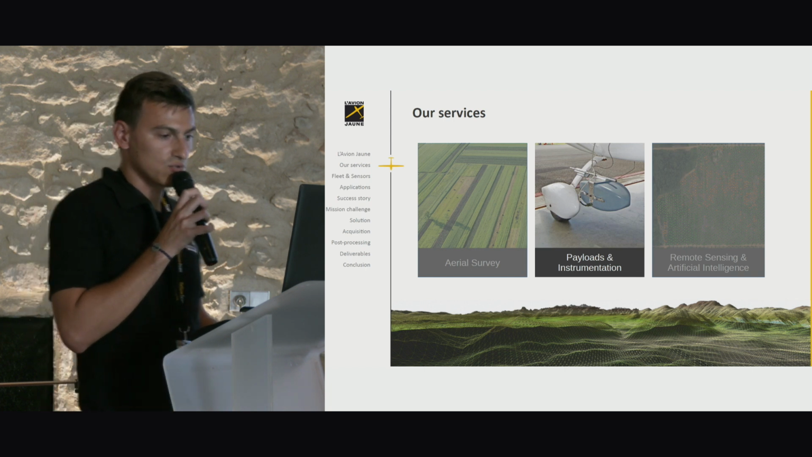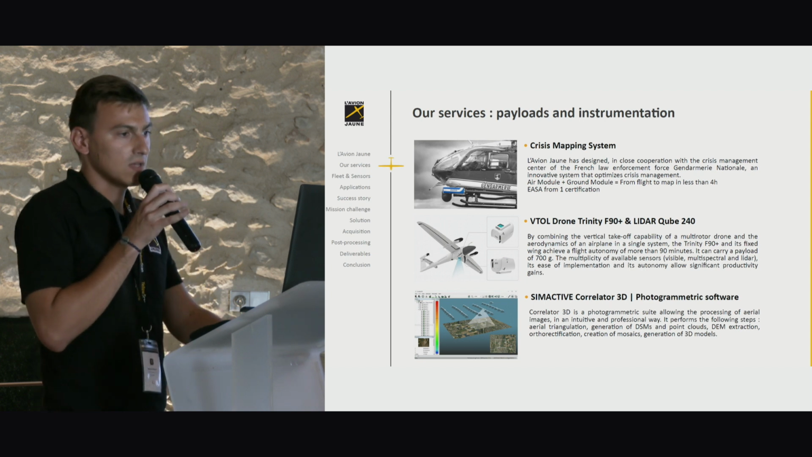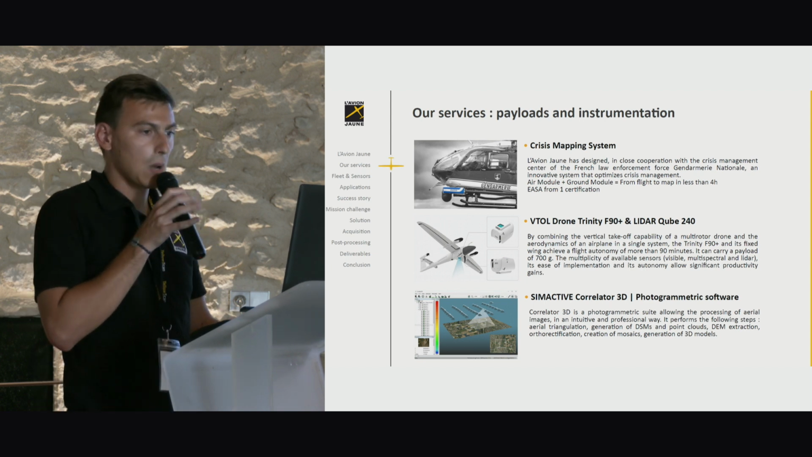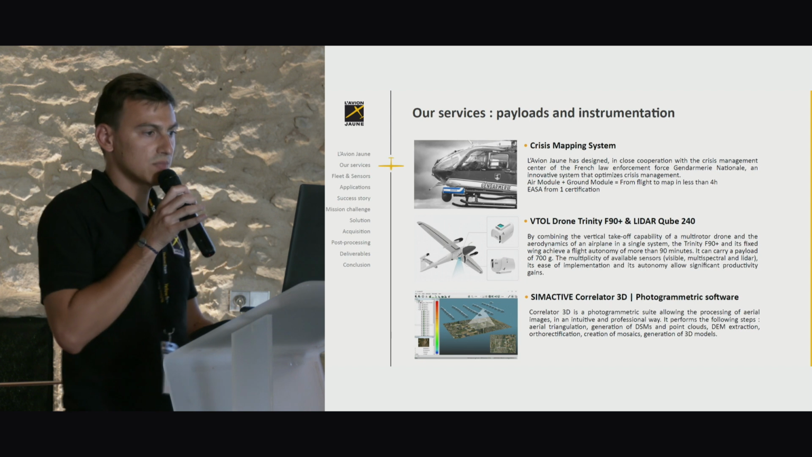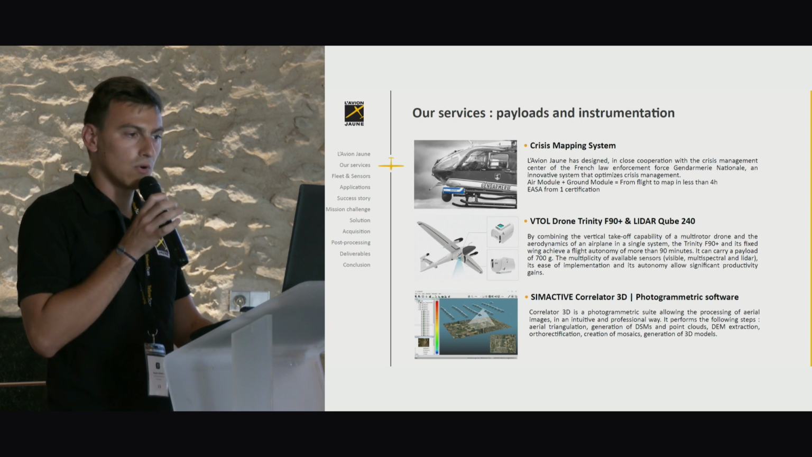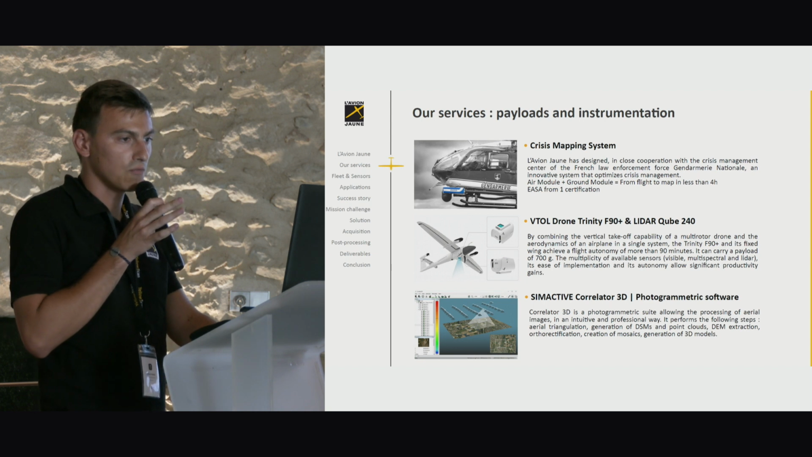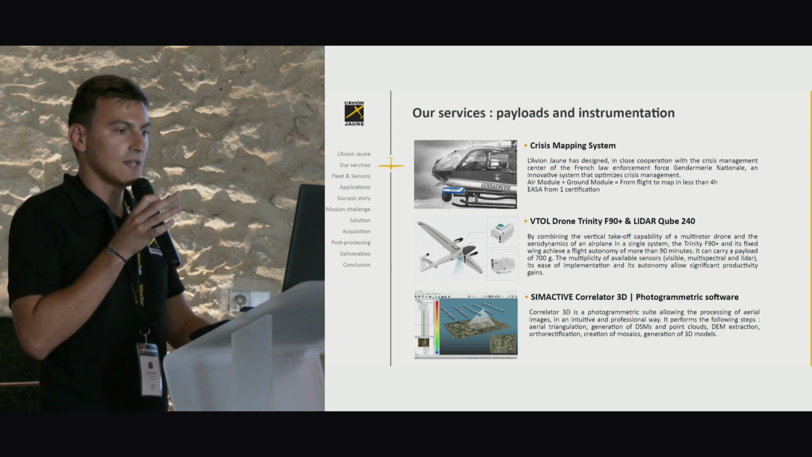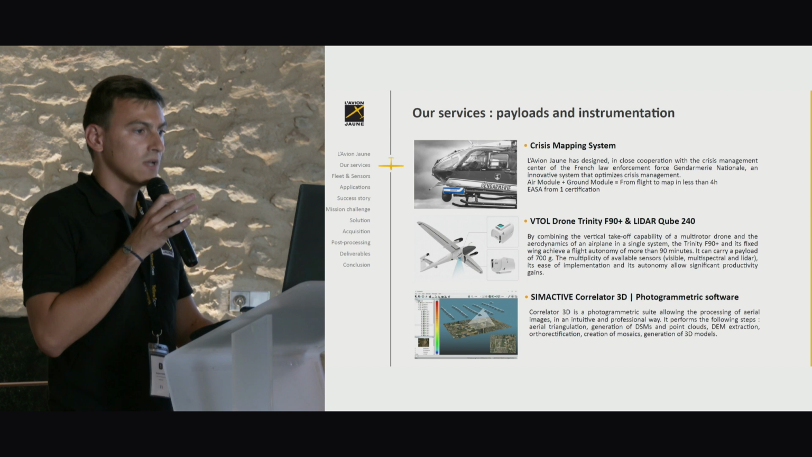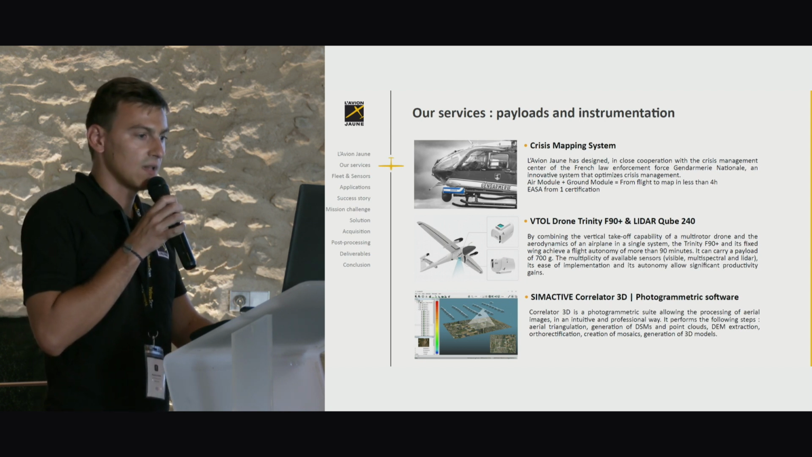Concerning payload and instrumentation, Jaune has designed, in close cooperation with the Crisis Management Center of the French law system, a solution that permits going from flight to map in less than 4 hours, and it's very useful during crisis management.